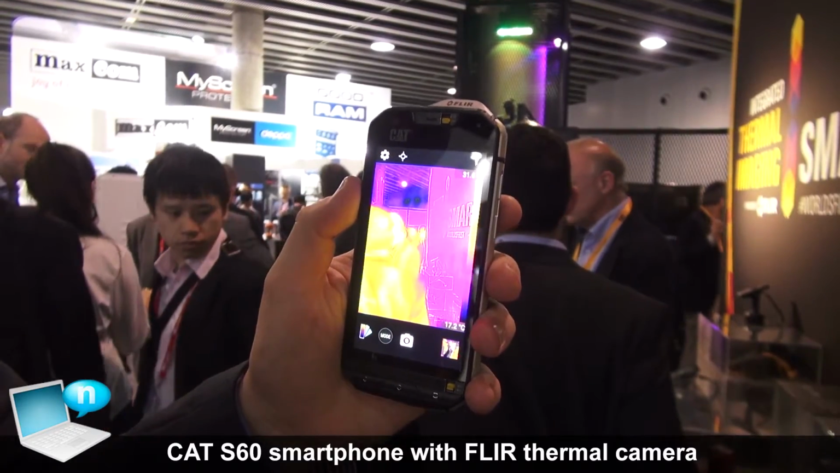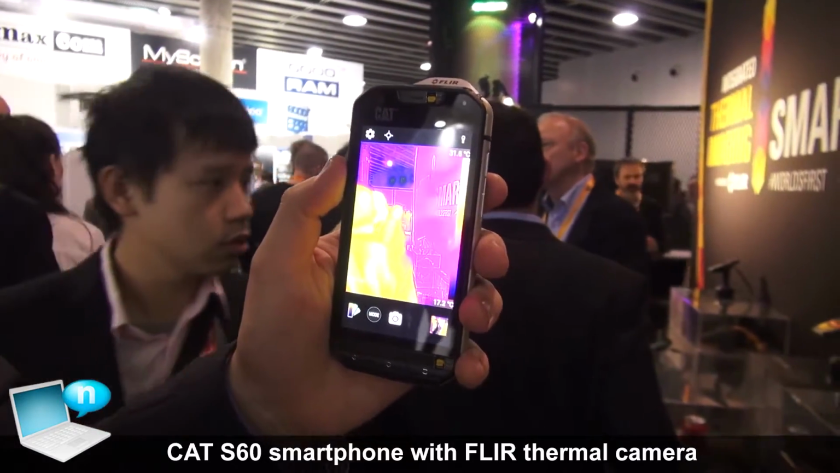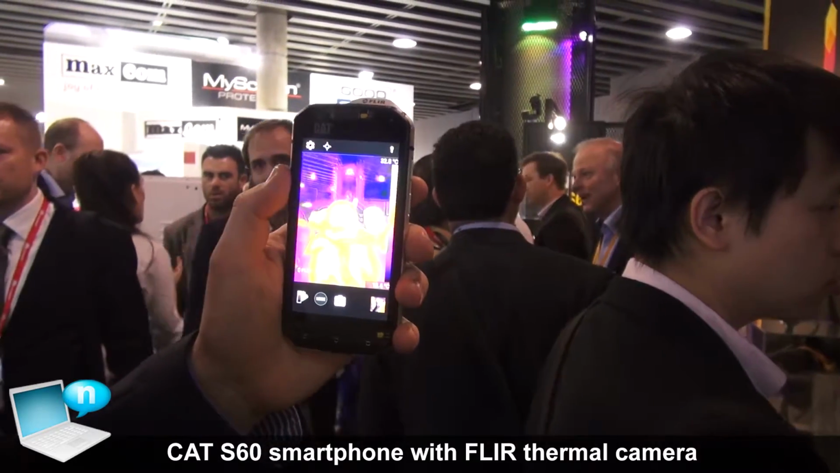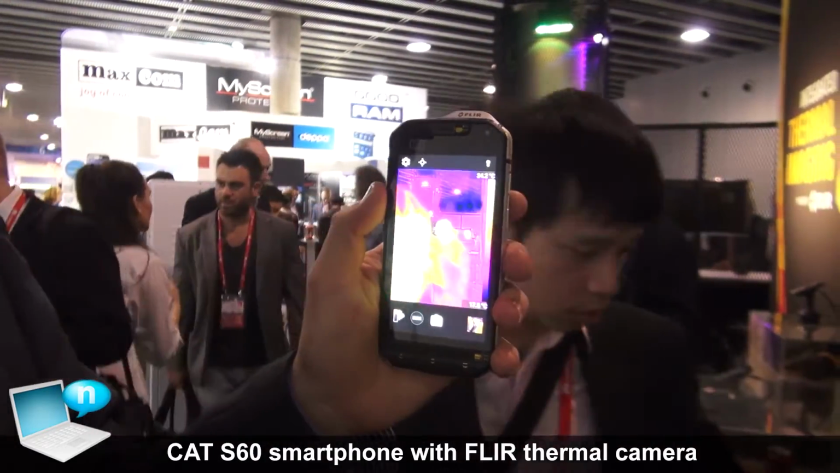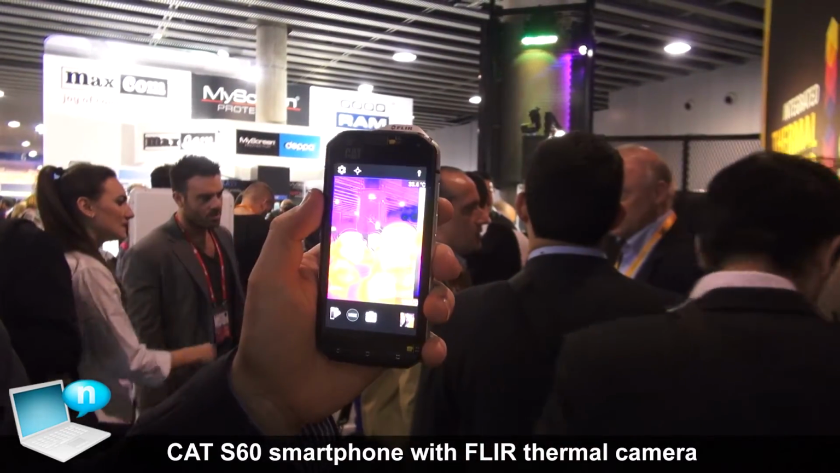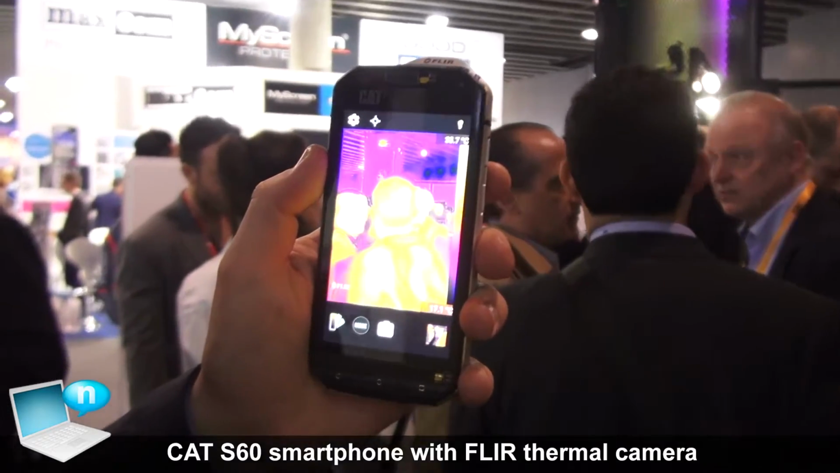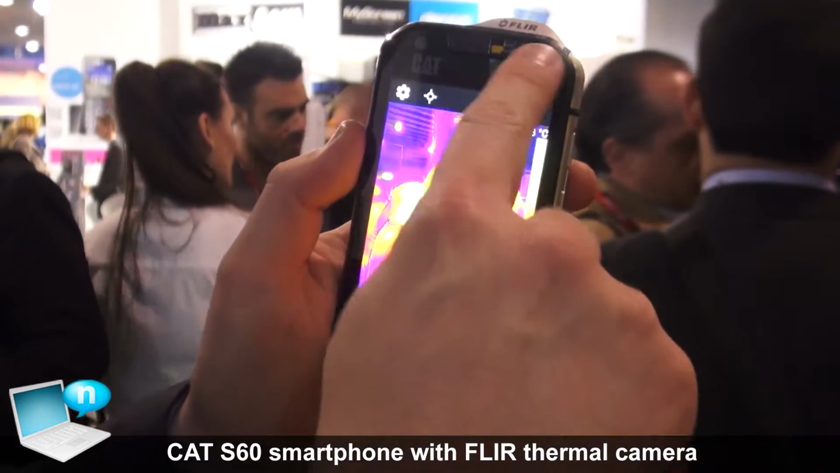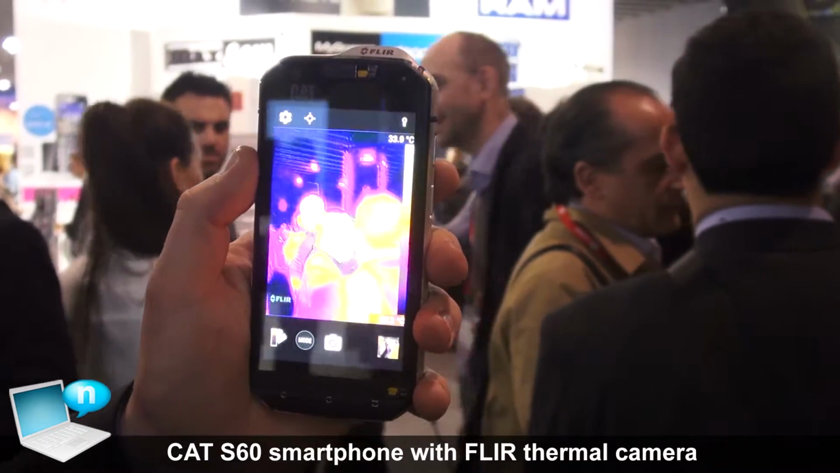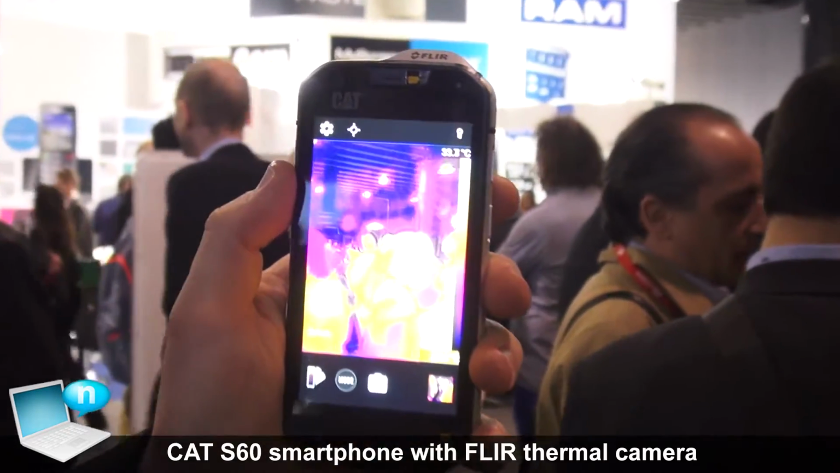So this is the most waterproof smartphone on the market today. It's IP68. You can drop this into a bath of water and it'll be absolutely fine. But if you wanted to go swimming or snorkeling with this device, you can do that and use it as a camera underwater, taking still photos or videos. To do that, there's two switches here and here that close the speaker cavities on the device and allow you to get to the depths that you want to, 5 meters for up to an hour.